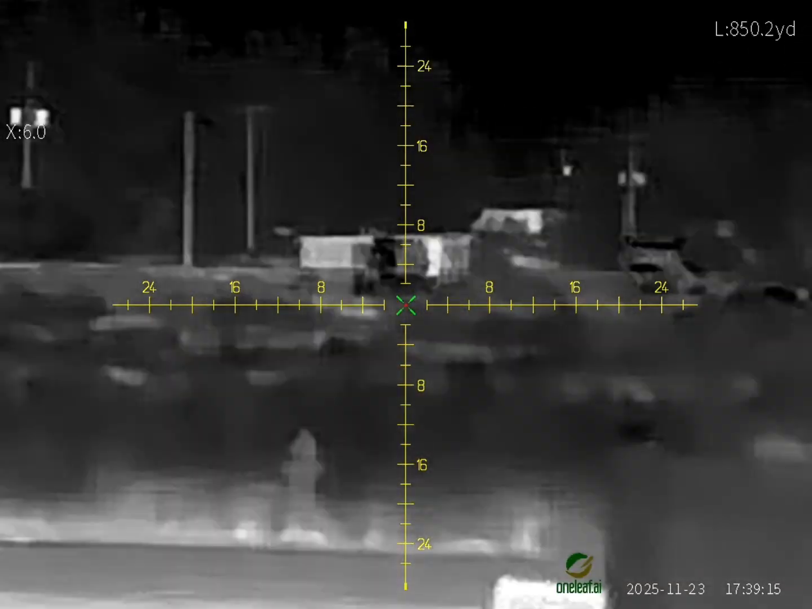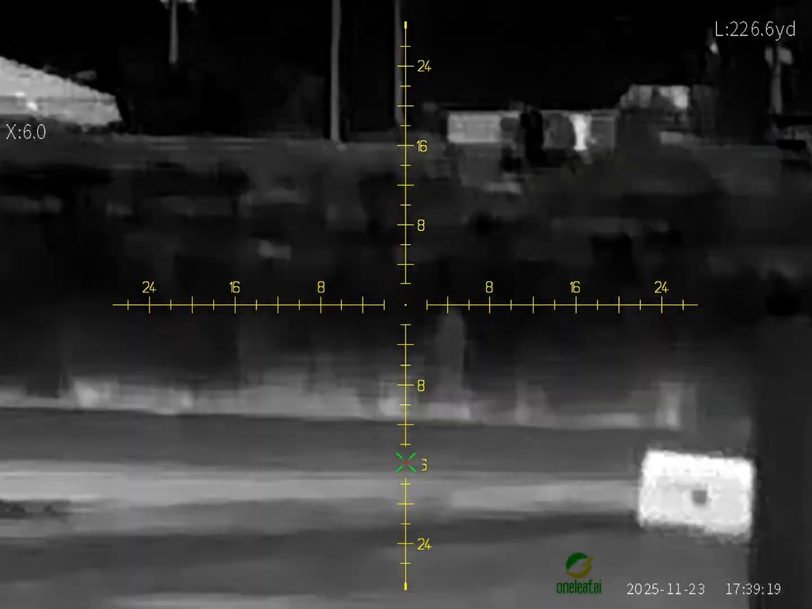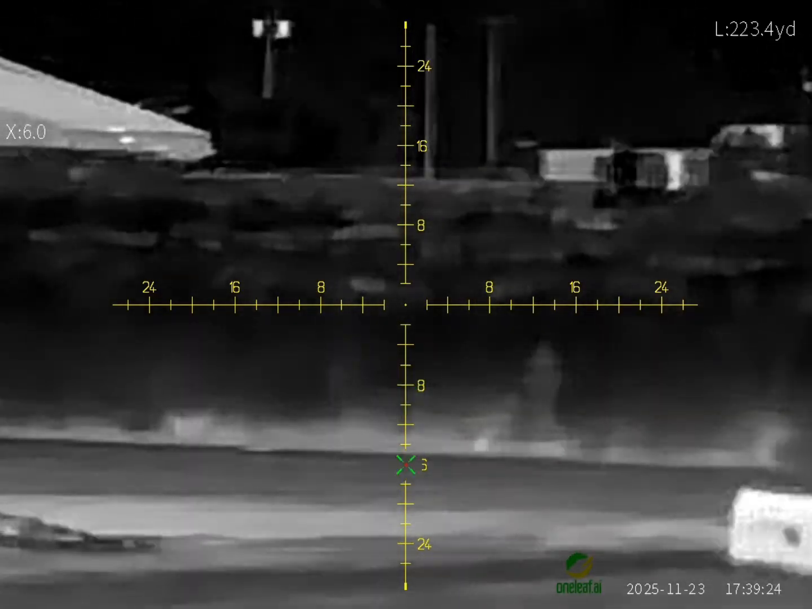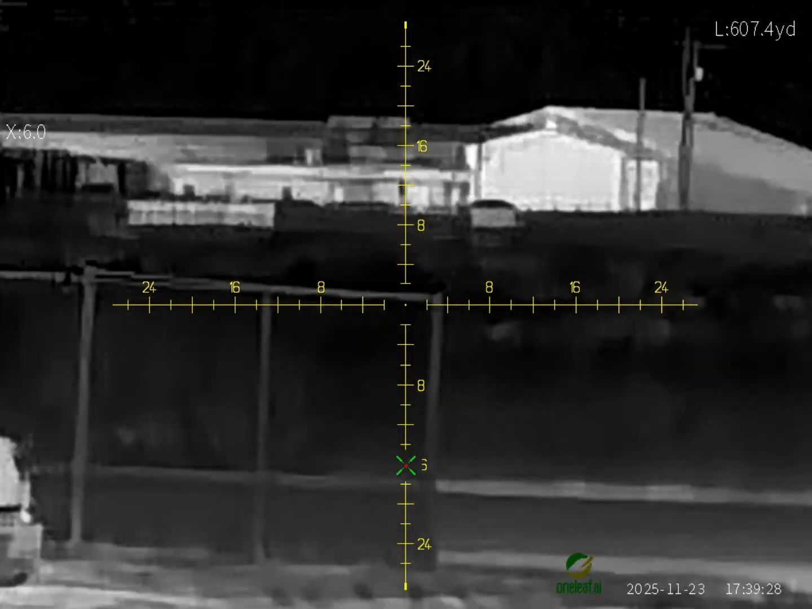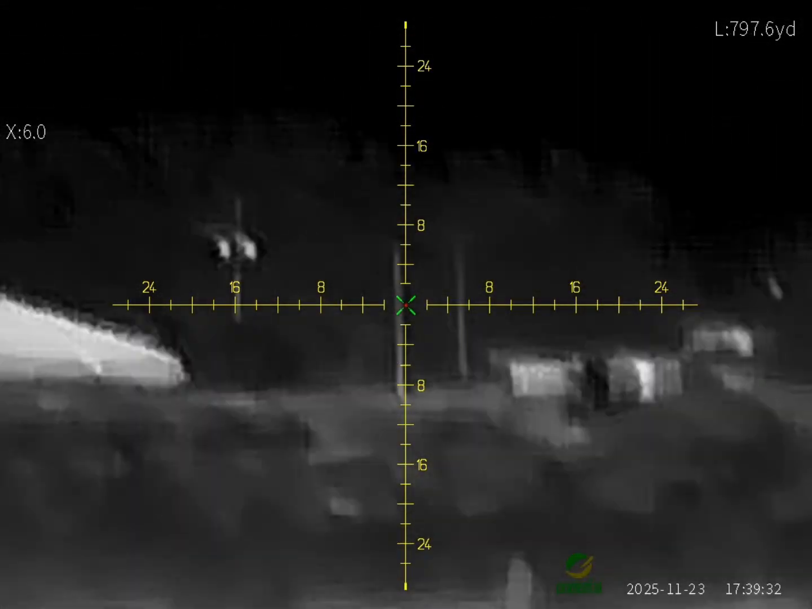It's hard when you can't stay still. Yeah. Sorry for the shakiness, guys.